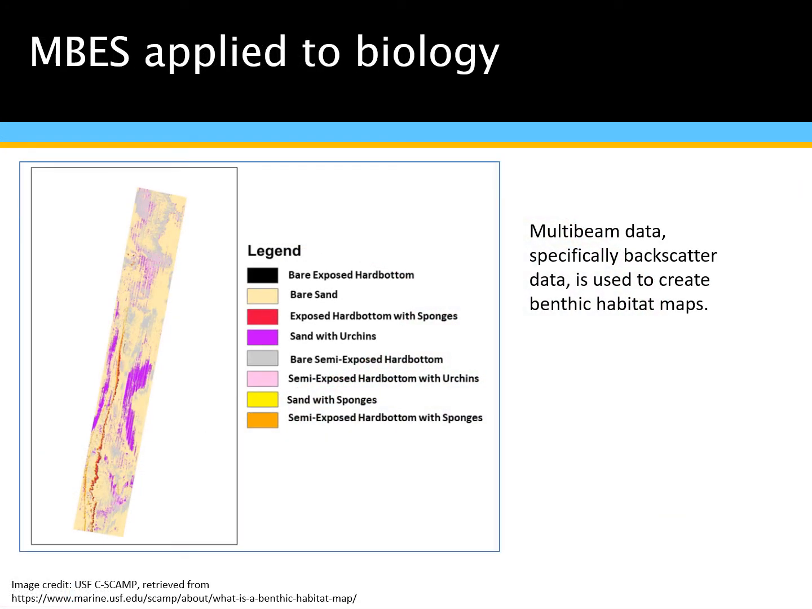Multi-beams can be applied to biology as well. We can take the backscatter of the sonar signal. Now the backscatter isn't the sonar signal itself. It's not the speed of the sound wave, which is what we get when we get depth. The backscatter is the intensity of the sound wave's return, because energy is going to be lost.